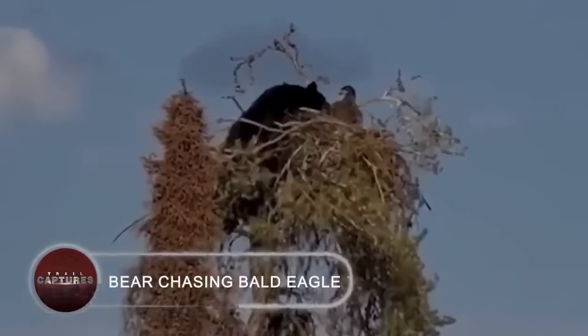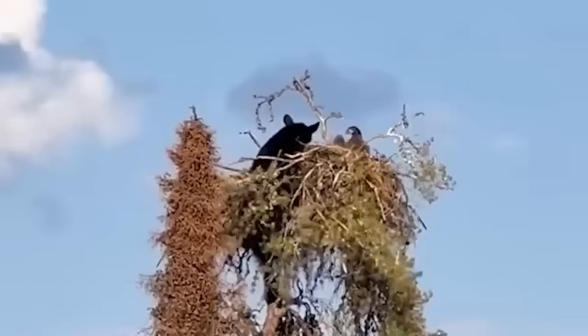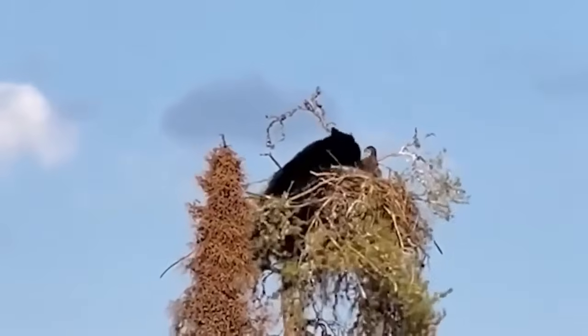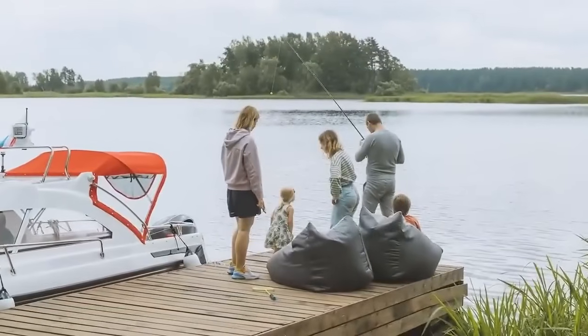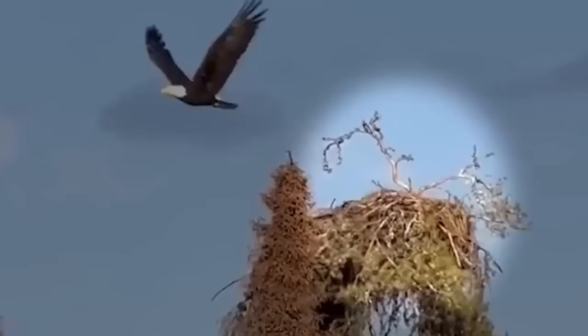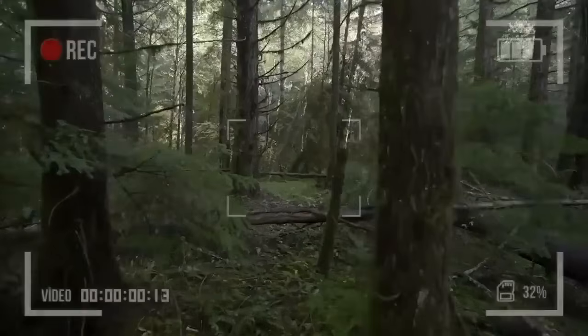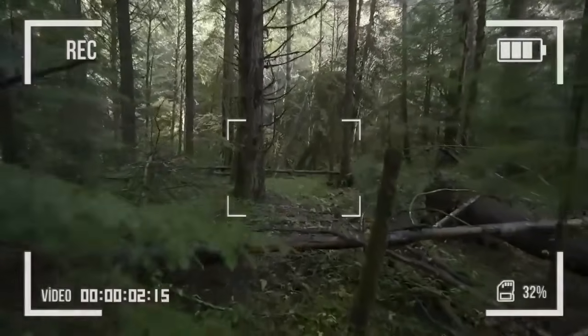Bear chasing bald eagle. This merely serves as evidence of how far a bear will go to obtain its meal. A family was fishing in northern Saskatchewan when they noticed an eagle's nest perched atop a towering tree. The scene was captured in a Canadian forest.